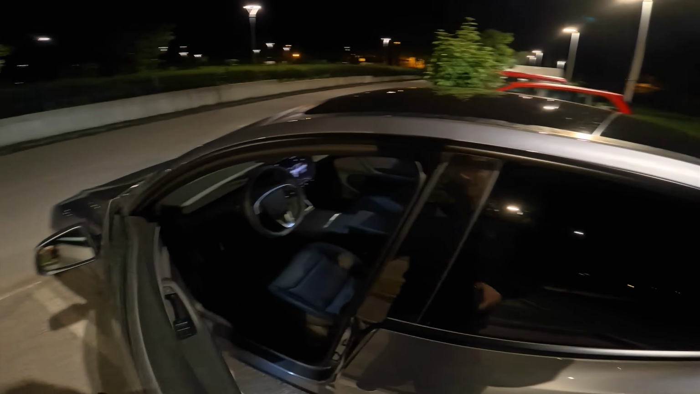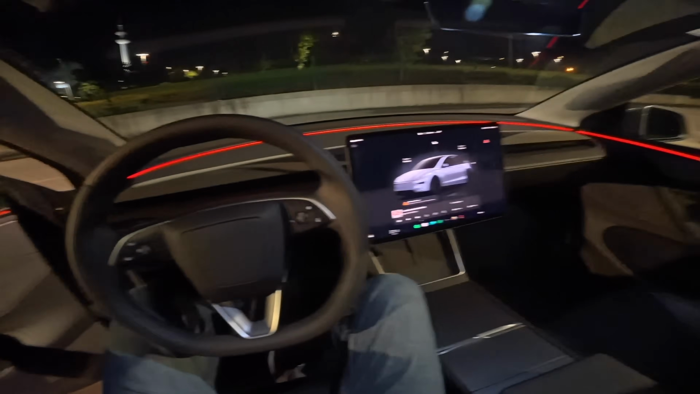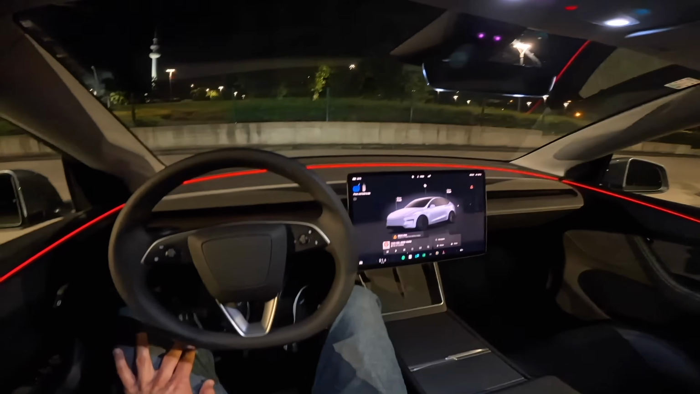I did a very detailed review on this car, also a night tour, and it's time to do a little night point of view driving as well.